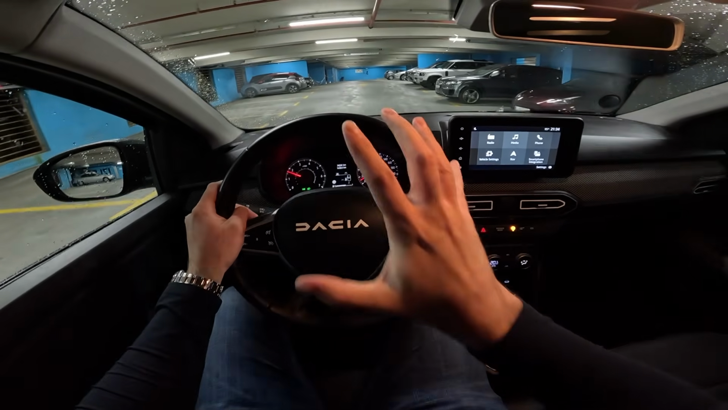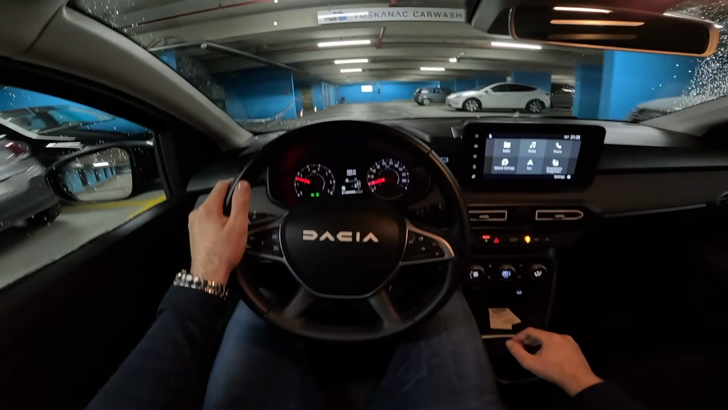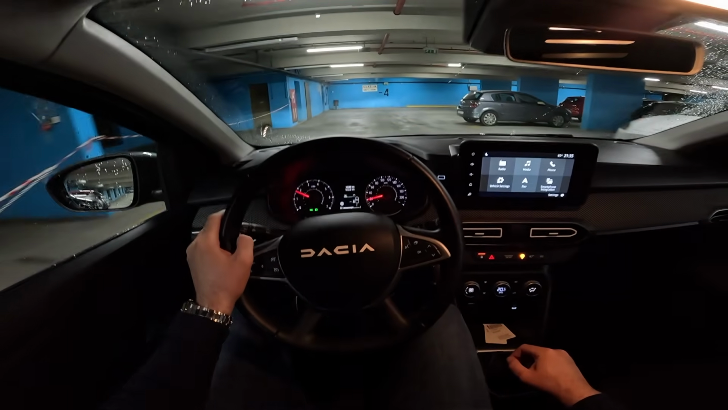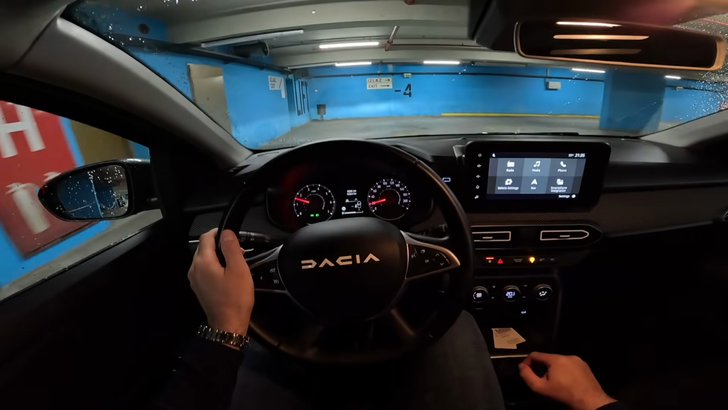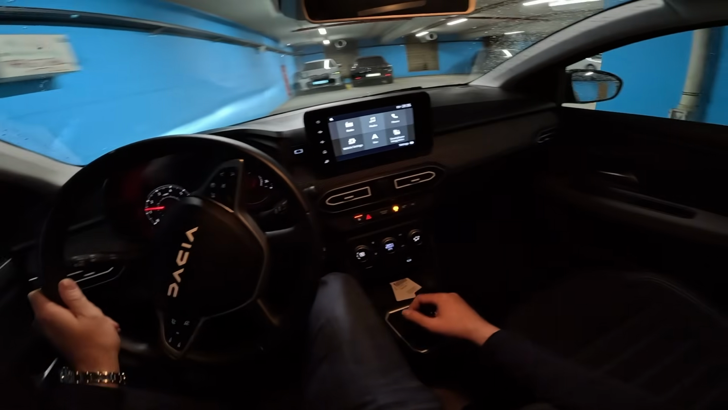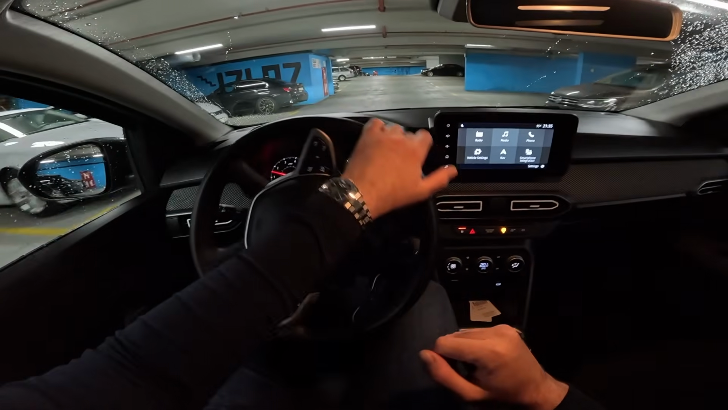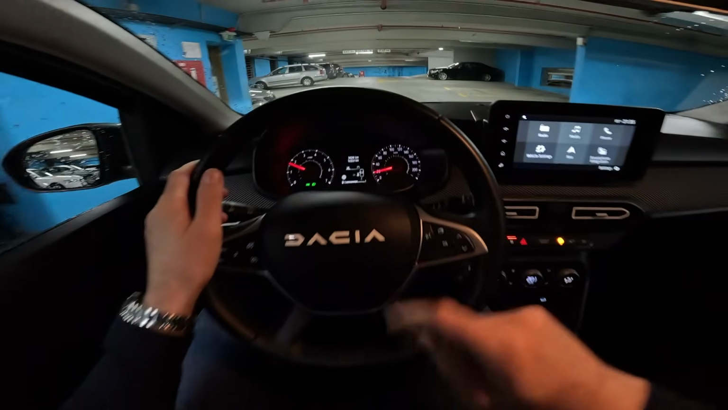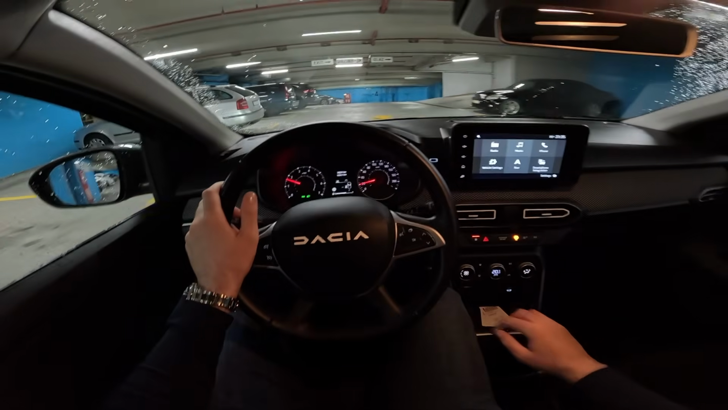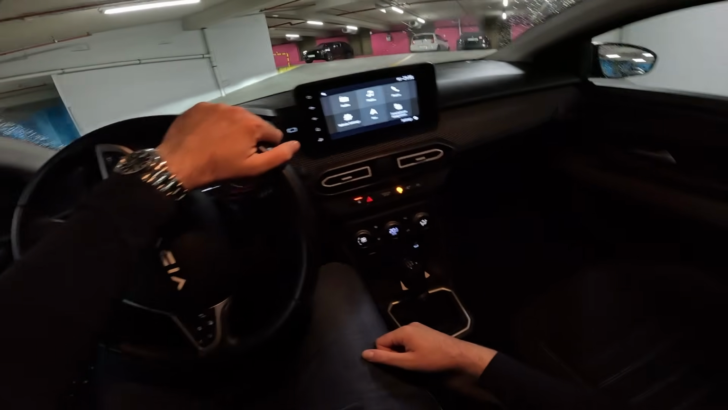So let's start with the specs of the model in our video. As I said, it's the Eco G 100, which means we have the dual fuel, petrol and LPG, and of course 100 horsepower power output, and you have 2 tanks, one for petrol 50 liters, you can see it here, and also one for the LPG, so that one is 40 liters.